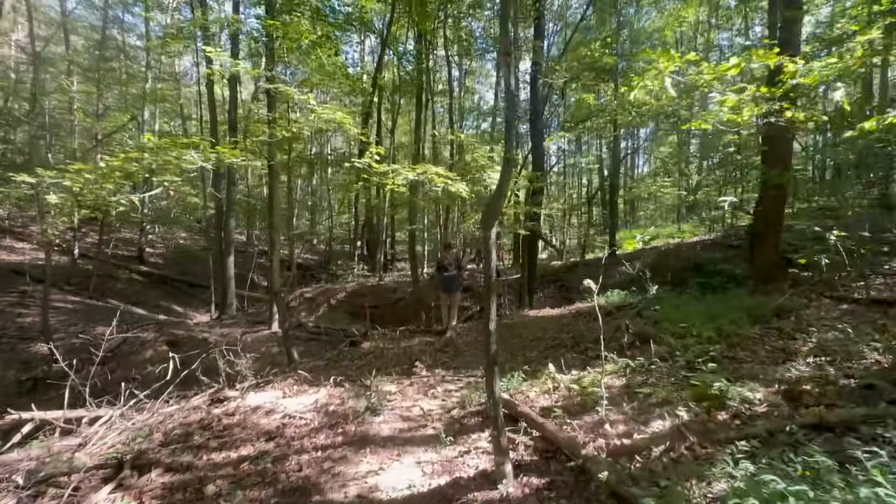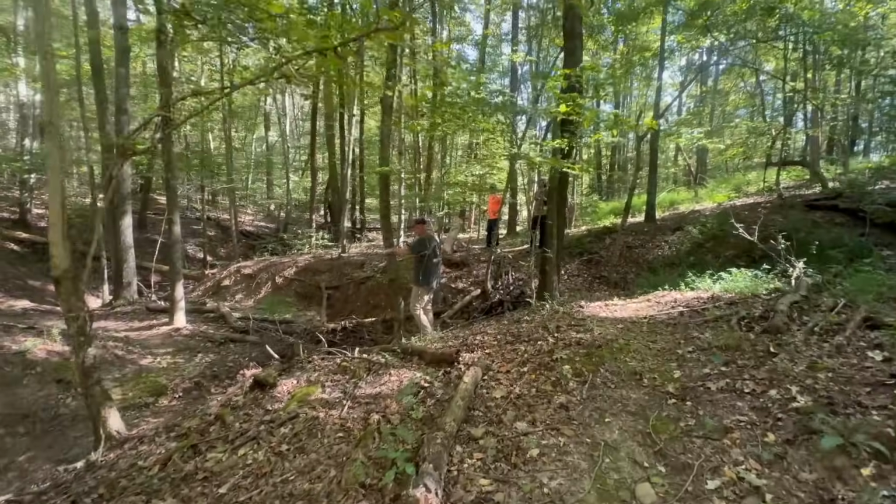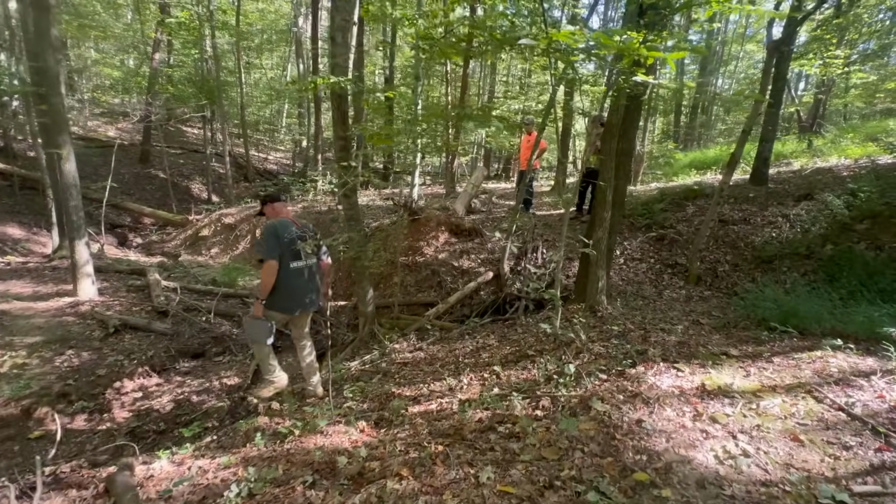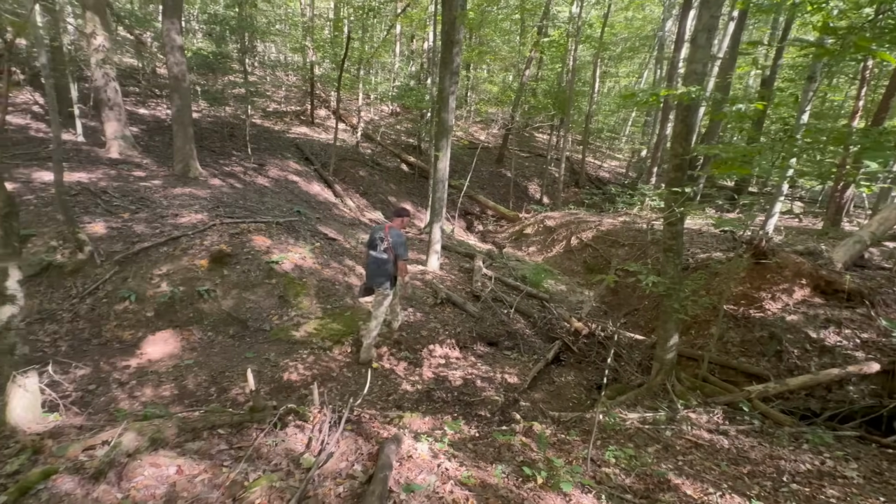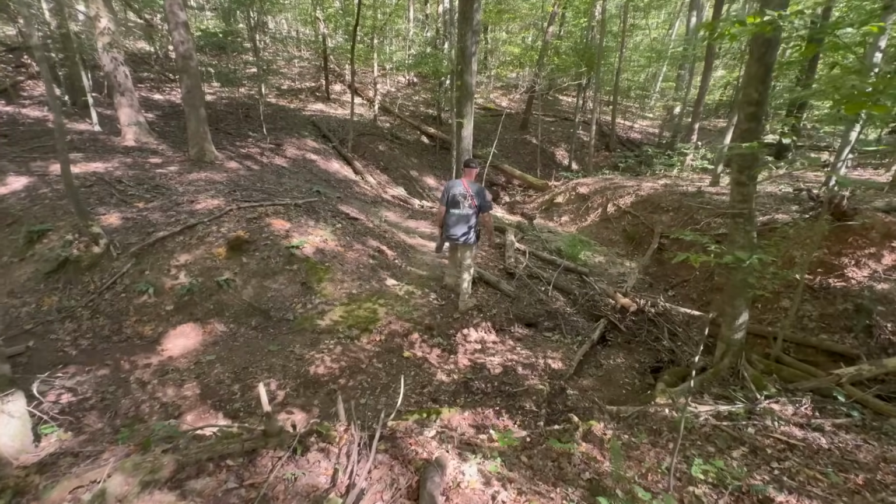On these also, as I look at deer trails or trails where they should be crossing creeks, just to get an idea of the sign, there's a few deer tracks here. So there's some survivors. Some pretty good tracks.